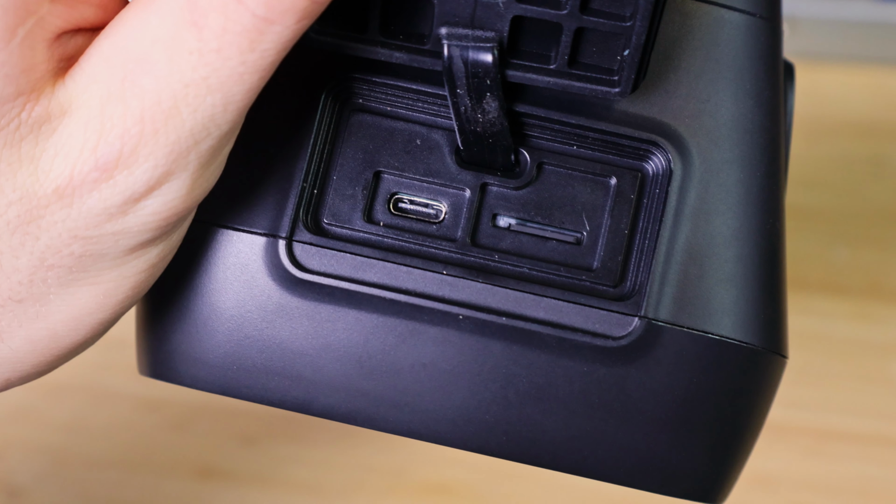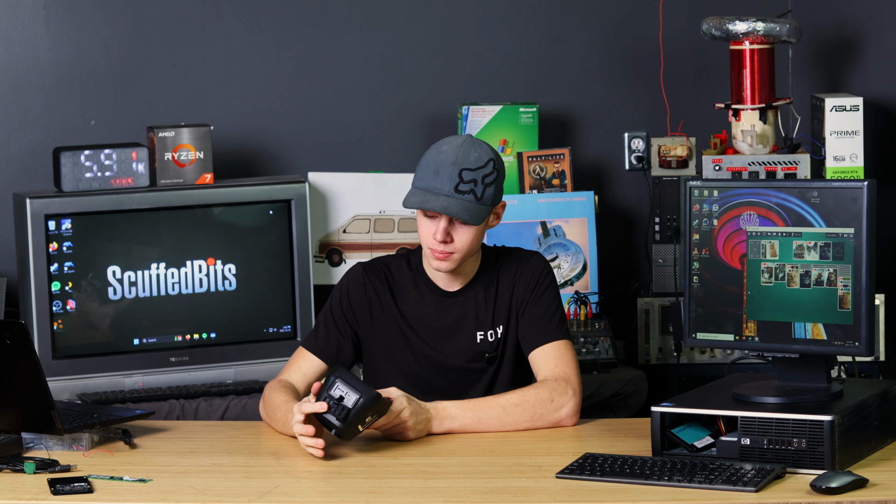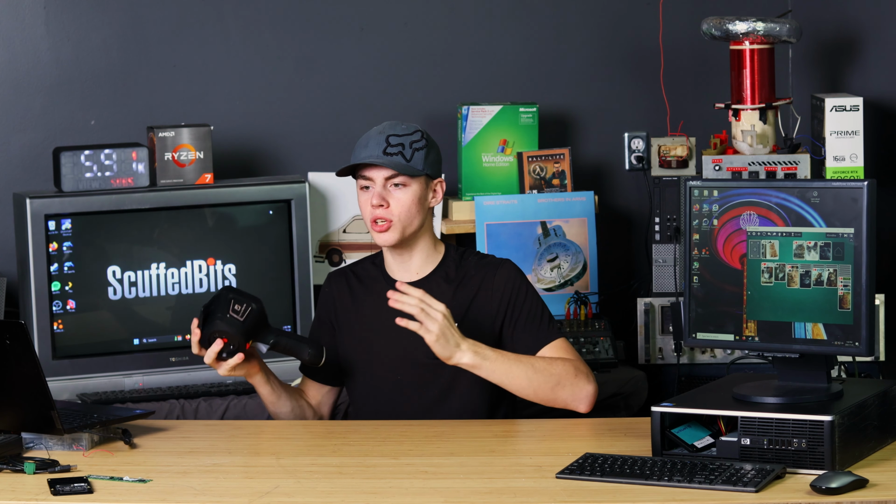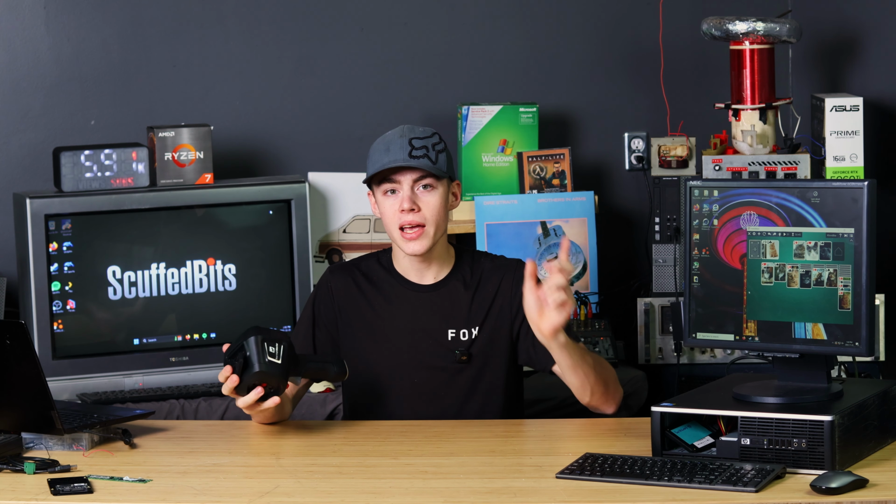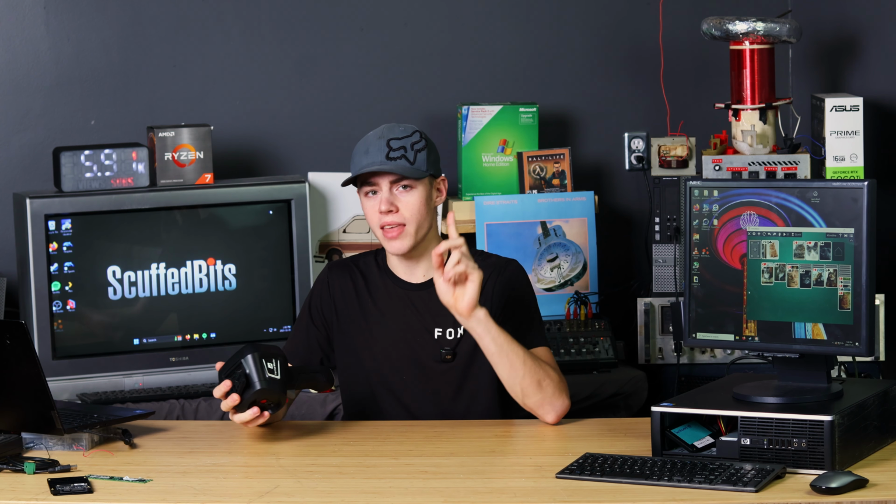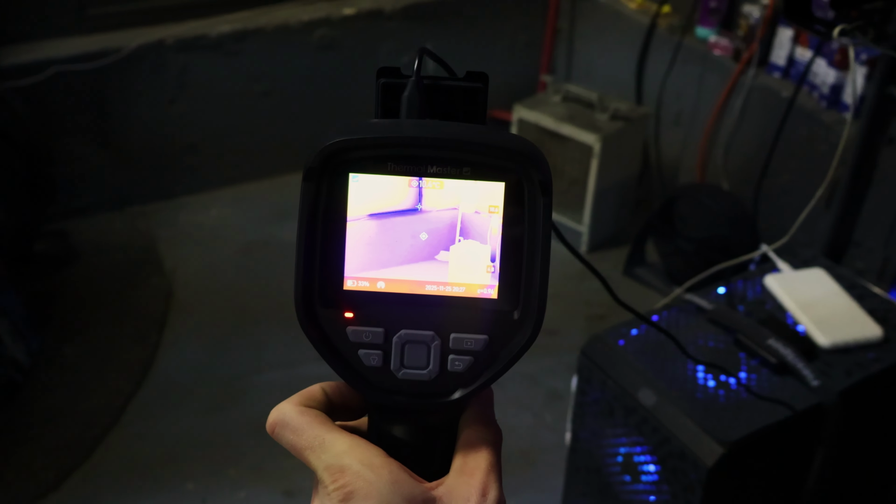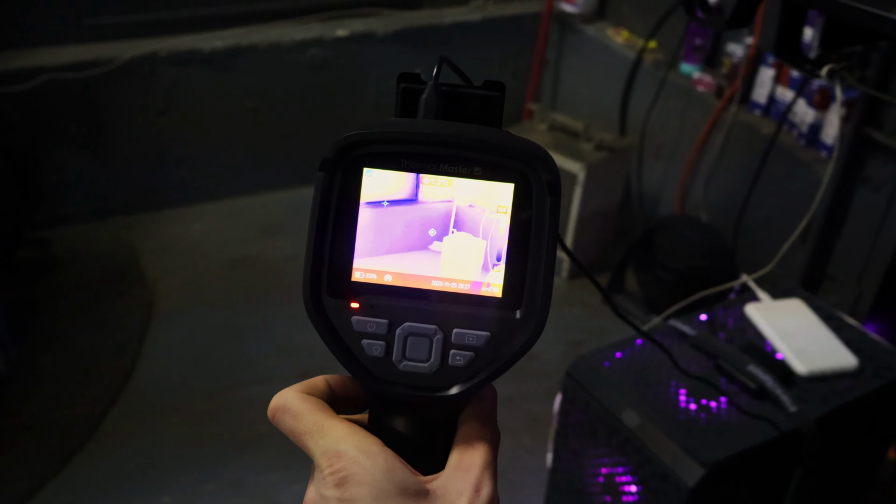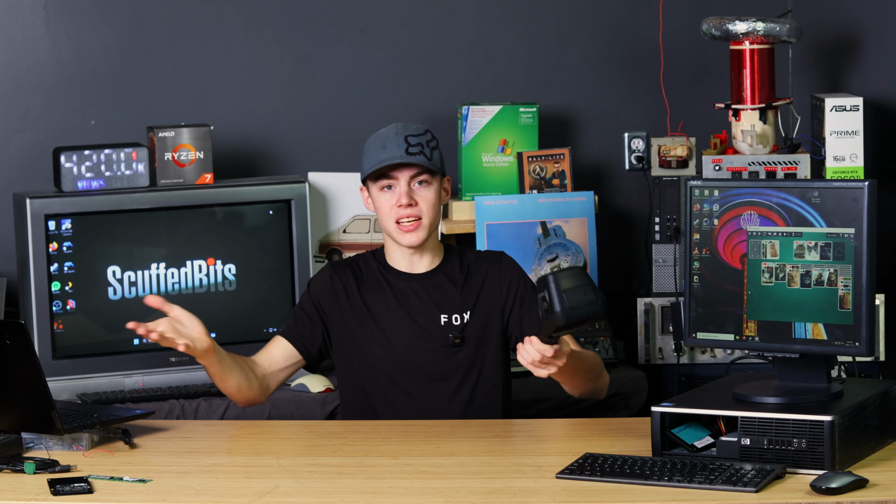I've never actually bothered to take this SD card out of here because right next to it is a USB-C port. That's very nice. This port is how you charge the camera and also get your pictures and videos off of it onto a computer, for example. It also does something that I didn't see in any of their marketing materials that I think is pretty cool. It will work as a webcam through the USB port in thermal mode. When I tested that, there was quite a bit of delay between real time and what showed up on the computer, but it's pretty cool that it has it anyway.